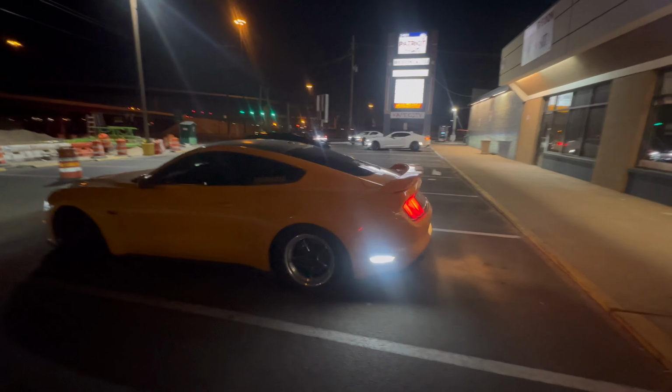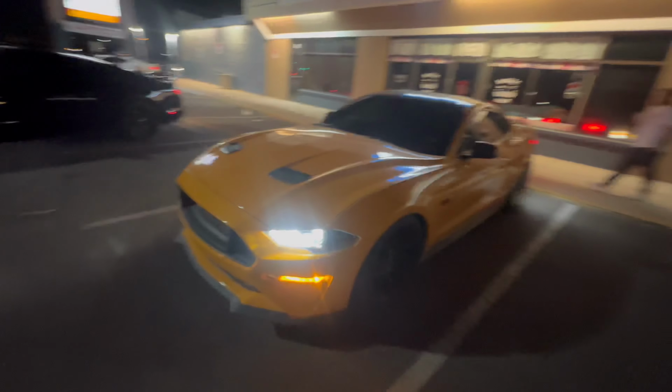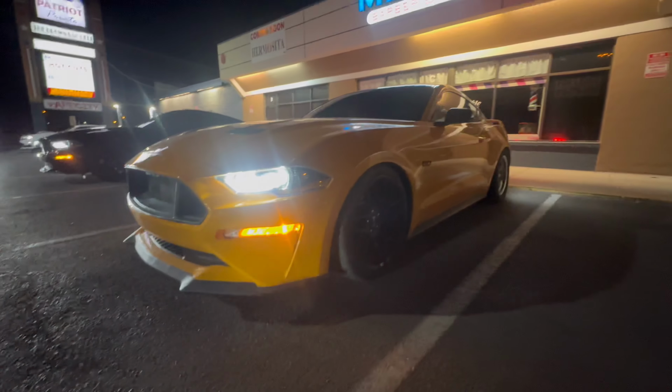This is the 5.0 we just tried to get runs in with the Accord. It kept missing though. But yeah, my boy just got this boosted, like literally probably 3 days ago. It sounds fucking nice.